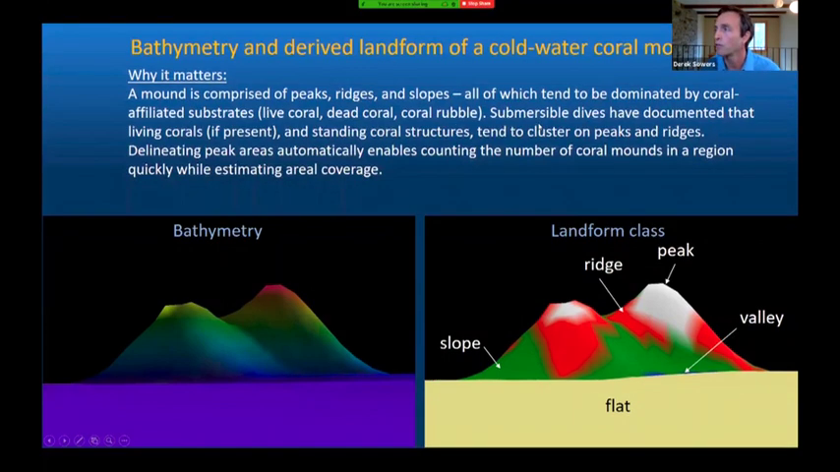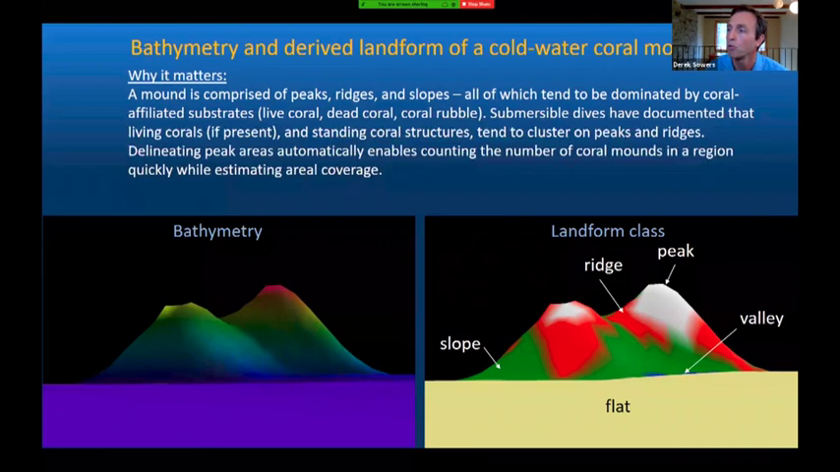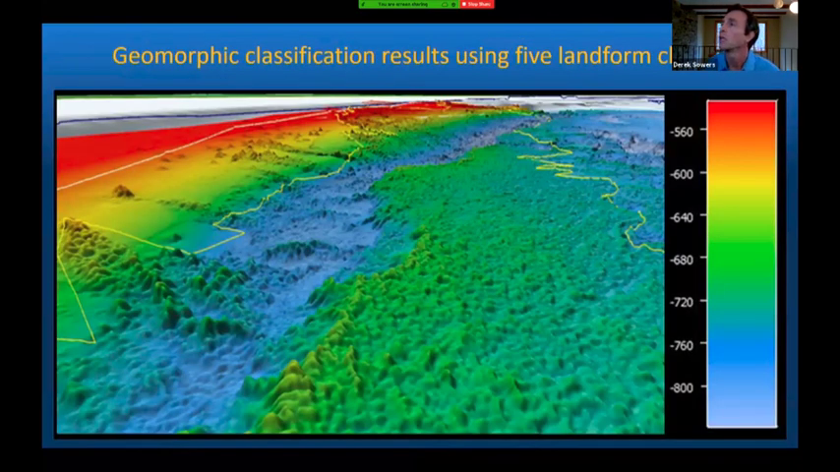The submersible dives that have documented the living corals, if present, in the standing coral structures tend to cluster on peaks and ridges. So near these peaks and ridges is where you're going to tend to find the living coral communities, oftentimes if they're there, as well as some of the intact coral structure. So when you delineate these peak features, it provides a way to automatically count the number of coral mounds in a region while quickly estimating the aerial coverage of these various geomorphic features.